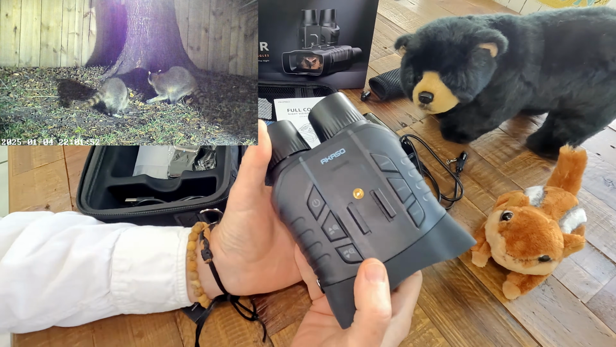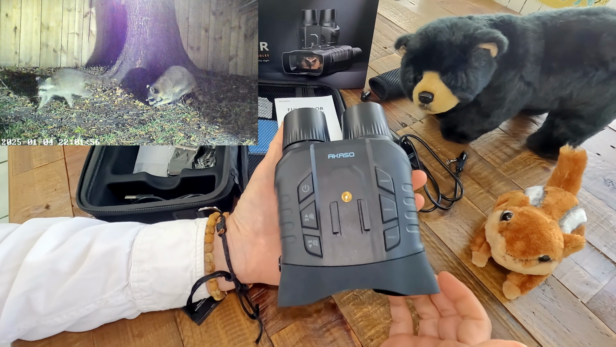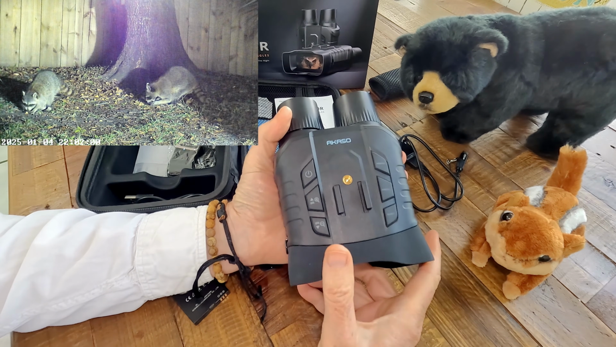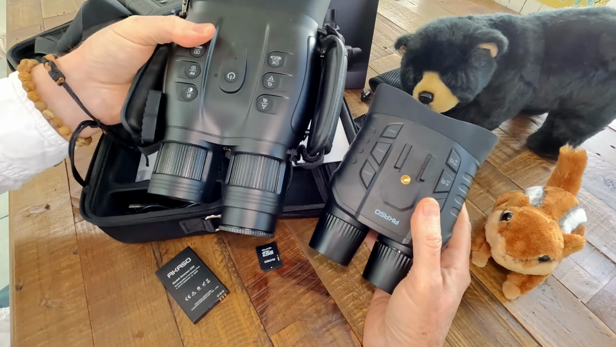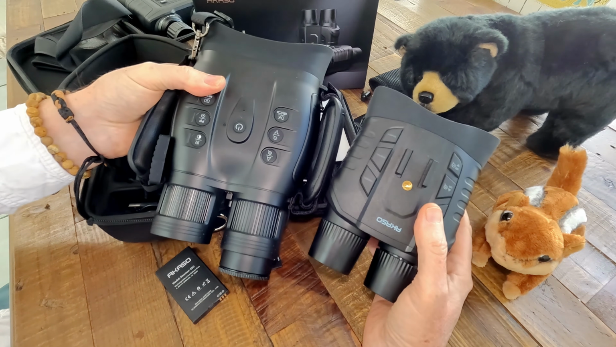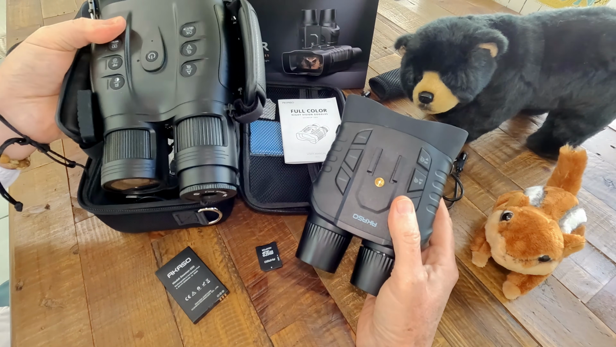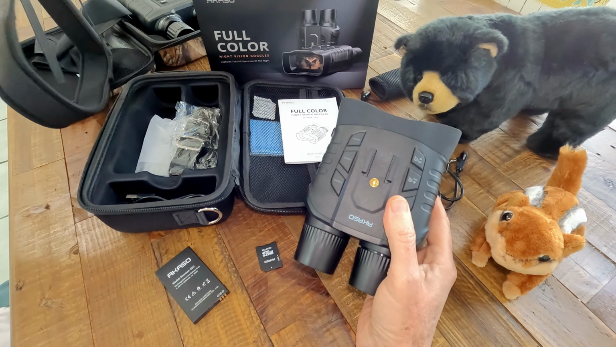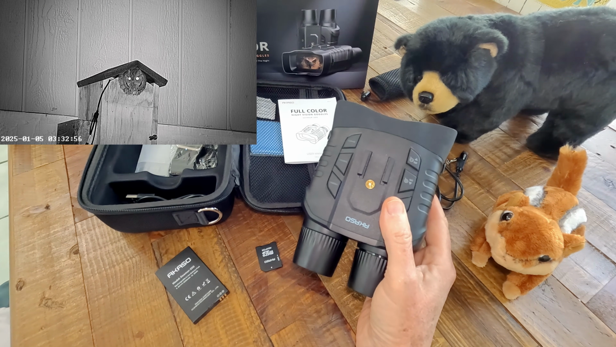For one thing, they're just the funnest goggles that I've ever had. You can see that it fits basically in the palm of my hand. It's real light, probably not even around half a pound, light and compact. For example, here's a pair of high-end night vision goggles that I've tested out and used in the past, and you can see they're much bigger. They have interchangeable lenses, a heavy metal frame, and actual Japanese glass, and that adds hundreds of dollars to the price, but it also adds a lot to the weight and to the size.